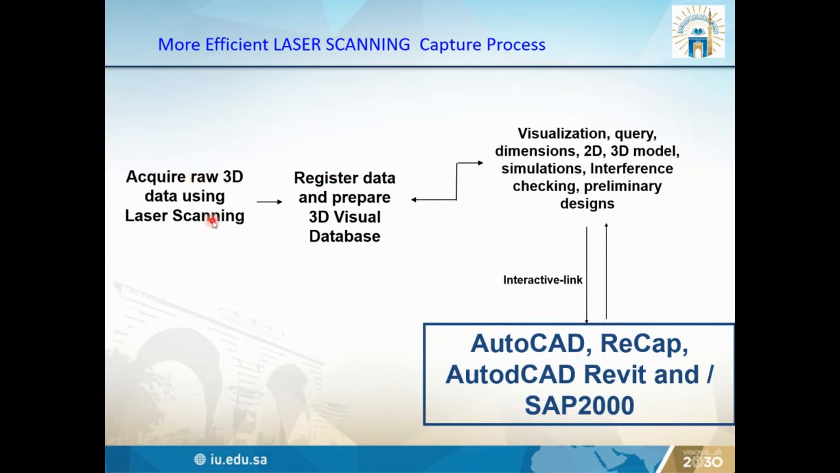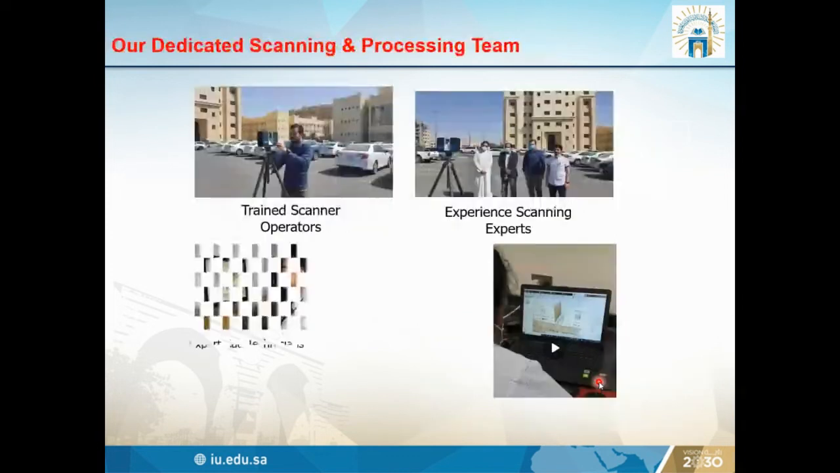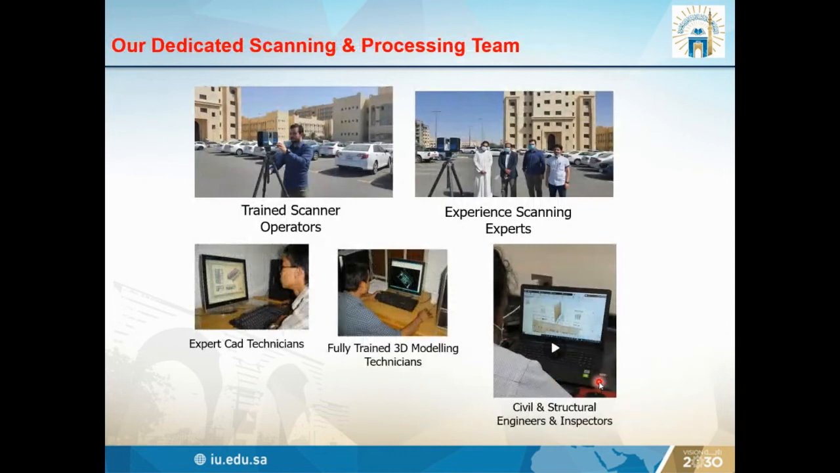So we acquired the 3D data, then we registered it, and we visualized our model, and finally we export into the AutoCAD, VCAP, AutoCAD, and SAP 2000 models. So this is our dedicated team. We have the students, mashallah, they are working very well, and they are supporting. And we have 3D models we are analyzing on our computers.